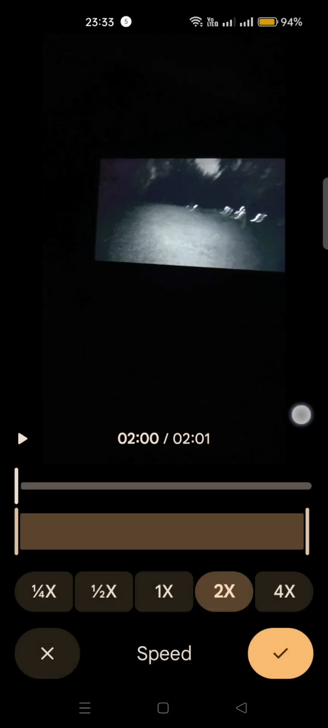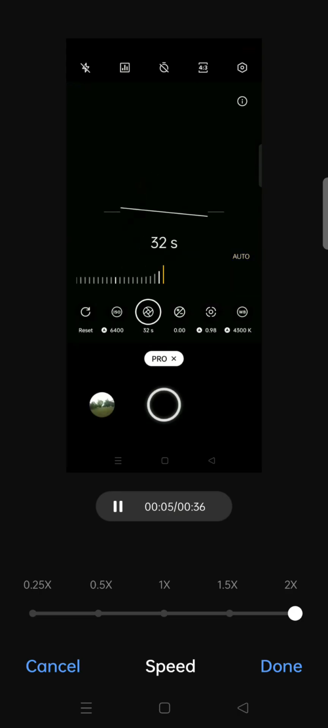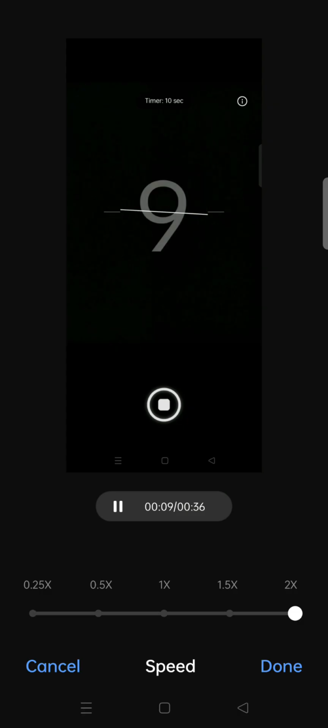So the conclusion, phone is not suitable for low light photography normally, but if I use 32 seconds of shutter speed and ISO 6400, I can see through nearly total darkness. But the only problem is we'll need a tripod, or else it'll be so shaky.